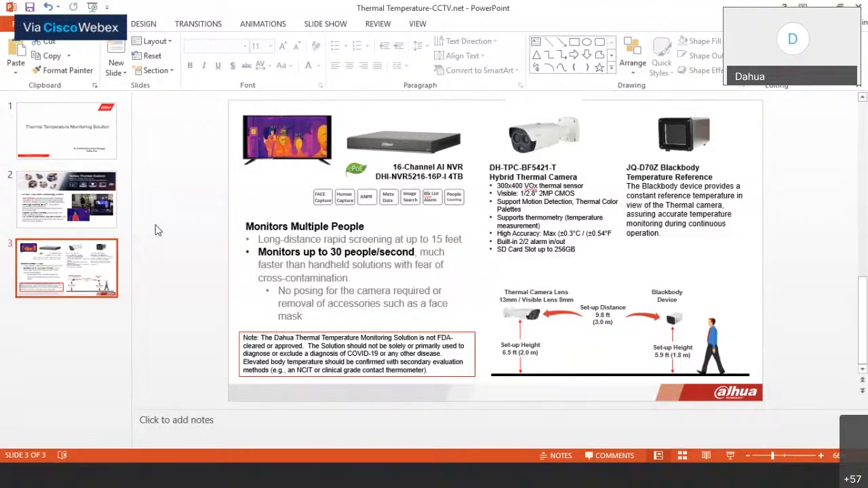Also, when you see the pictures on this slide, on the left side is our 16-channel NVR. You can connect up to 6 thermal cameras on this NVR. Then on the right side, you see the thermal camera and the black body, and the specs are also listed there. We recommend that you use our tripods and brackets for the thermal and black body, although it is optional. You will need one tripod and one bracket for the thermal and the black body, so please purchase a quantity of 2 of them.